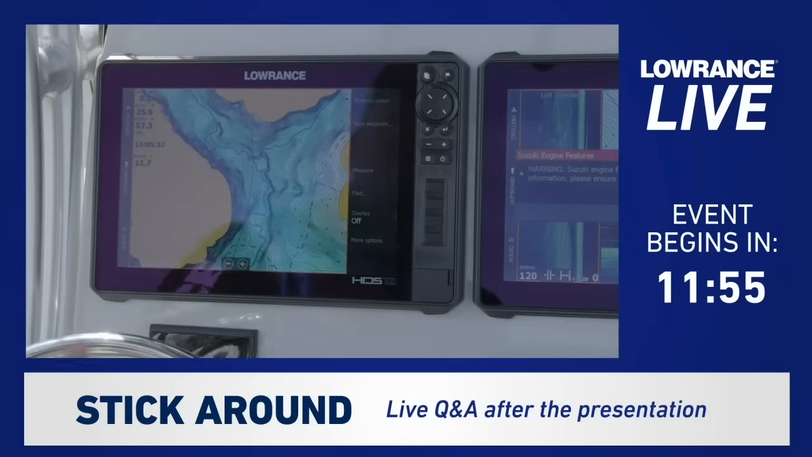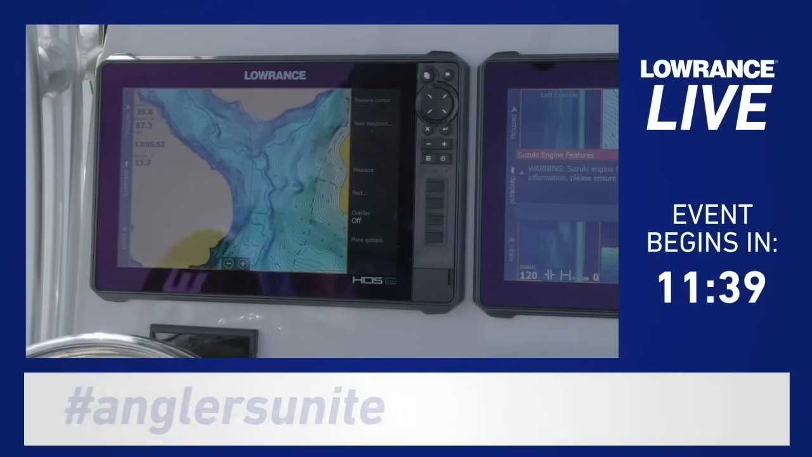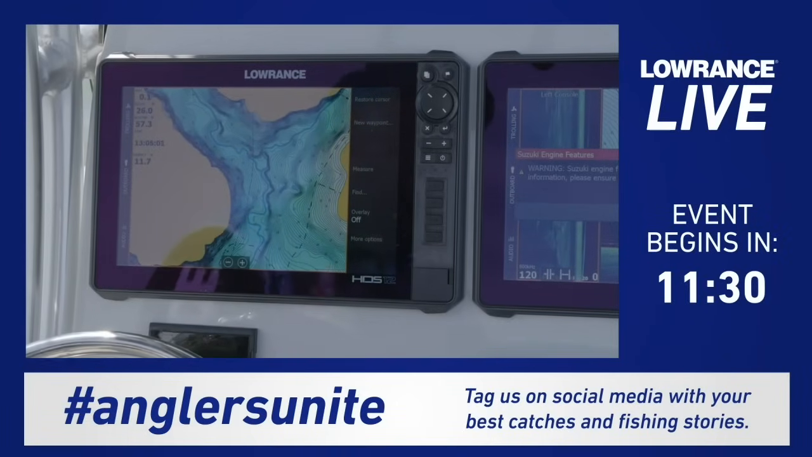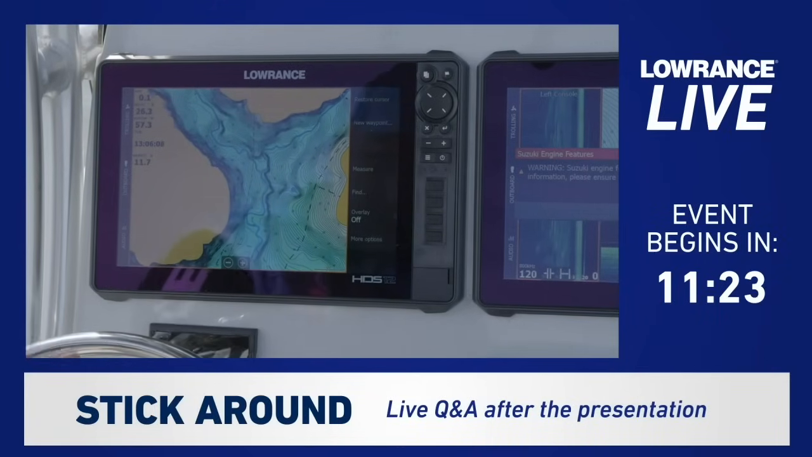Okay guys, let's talk about custom shading. You can set the unit up so that different depths are different colors when you use custom shading. And this is great if you're out running in your boat and you want to make sure you don't go too shallow or something like that. If you have a boat that has a deep draft, you can set it up for that so that you can see on your map where you can't go. It's also great when you're fishing. You can set the colors up to show what you want, where if you're catching fish in a certain depth of water, you can highlight it with the custom shading. So let's show you how.